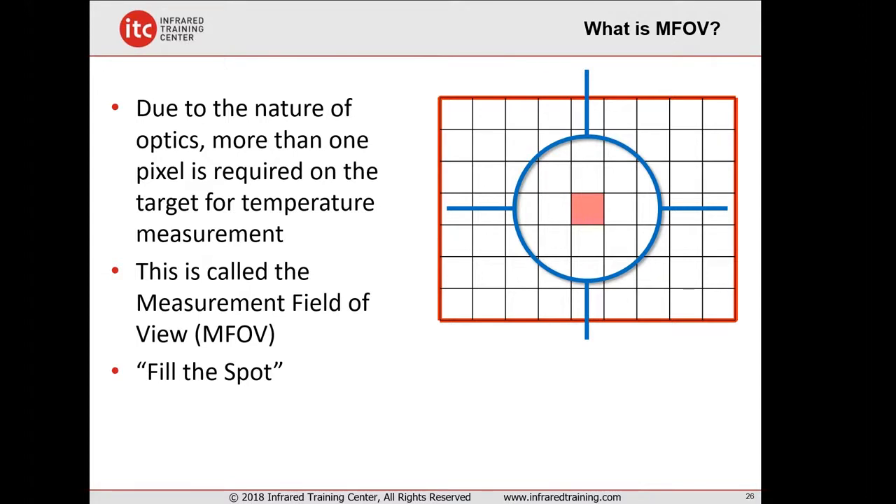To get the most accurate temperature reading, you need more pixels on the target. And the spot meter is not 1 pixel in size. It's a matrix of pixels. And to get the most accurate reading, you have to fill up that circle completely.